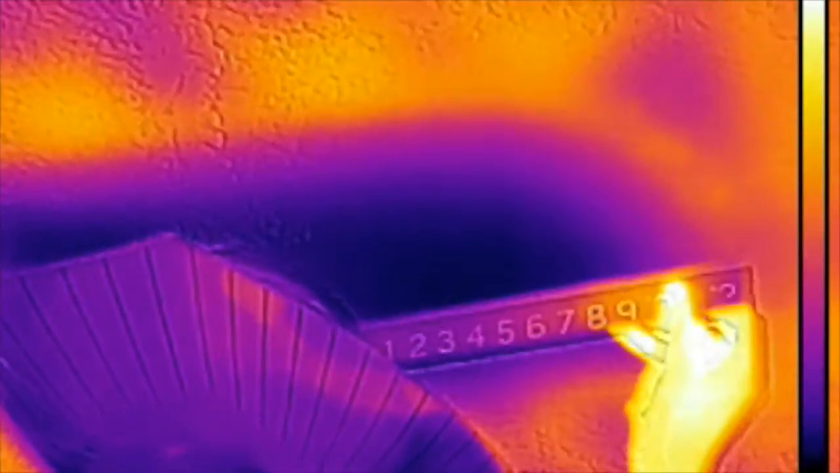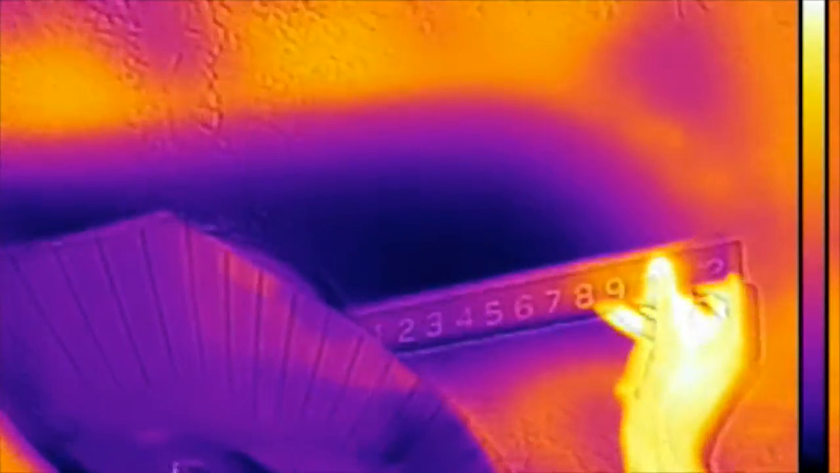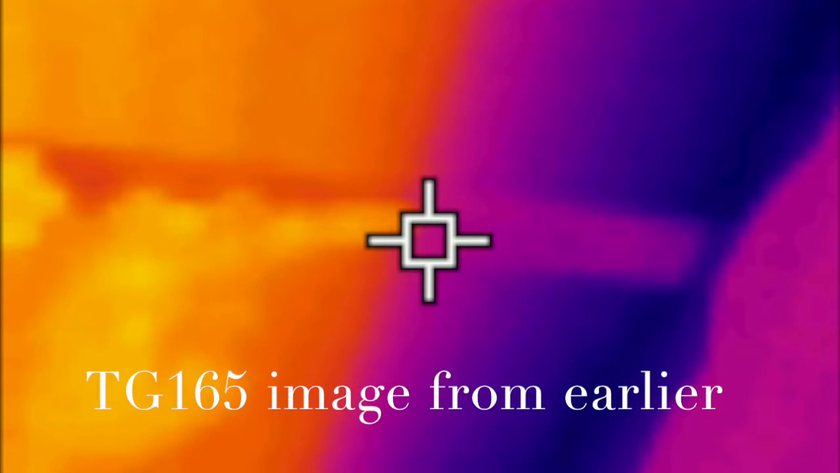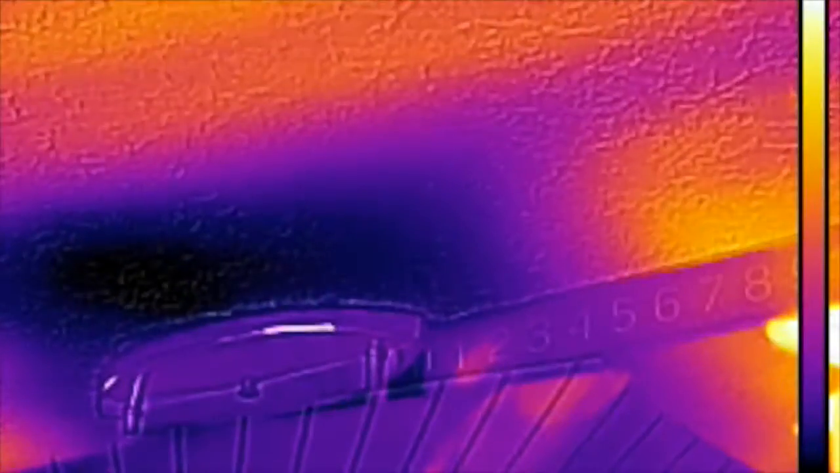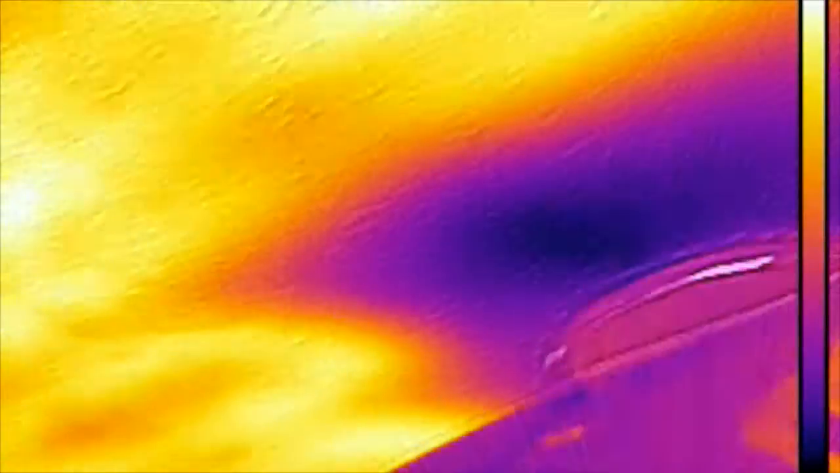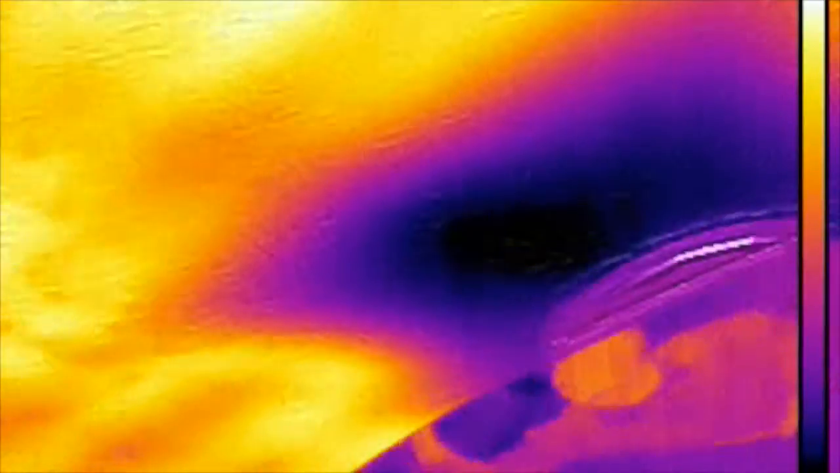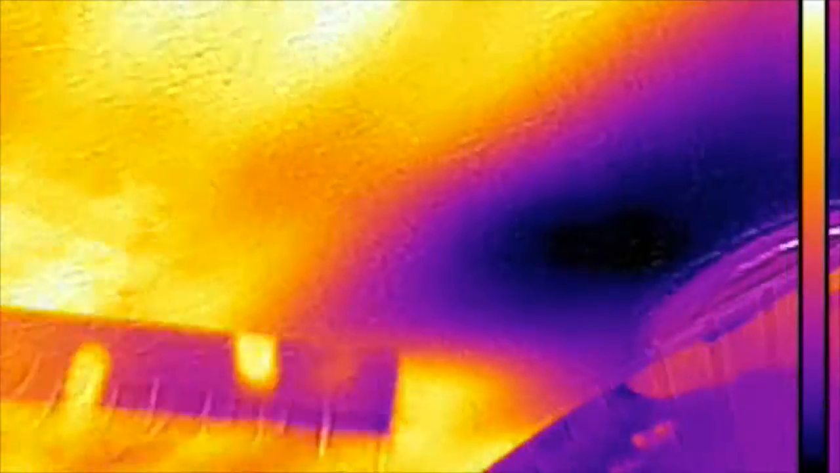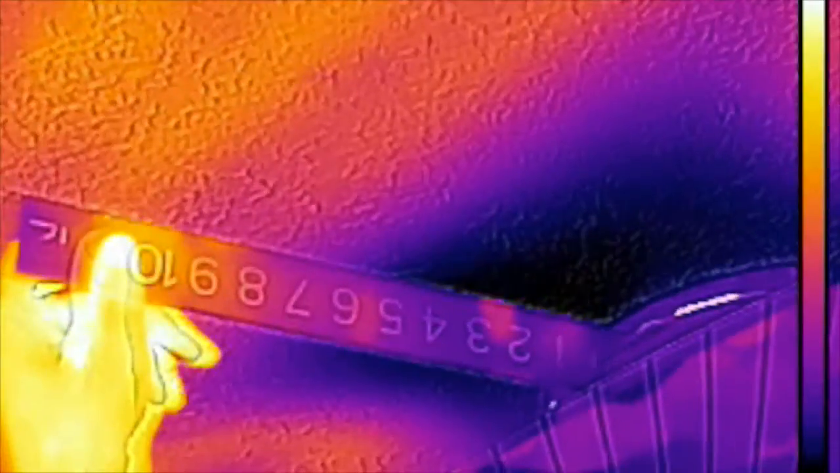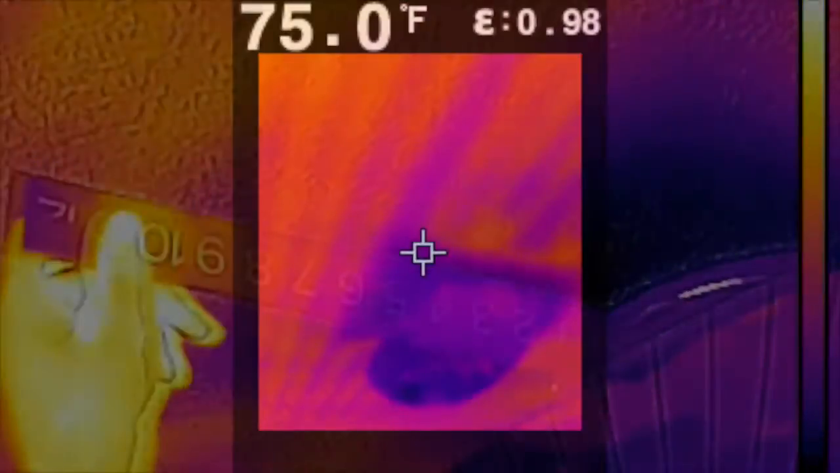So here we're using our infrared camera and a ruler, and with the MSX function, we can actually see the numbers on the ruler. If you remember earlier, we were using the TG165. We couldn't actually see the numbers on the infrared image. Here we can actually see the numbers on the infrared image. We can record that number and measure all the way around and have that recorded with our infrared, and know later on when we go back what the actual measurements were.